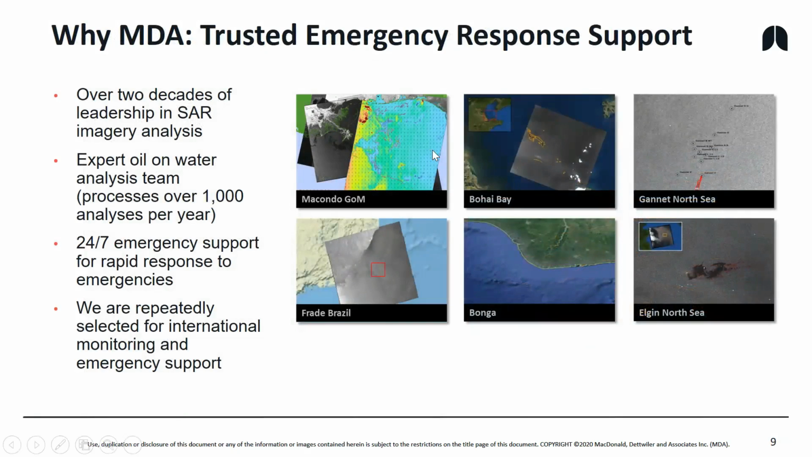We delivered many, many images to BP during the Deepwater Horizon incident. We can create these, I'll talk about this a little later, these wind maps directly from the RadarSat imagery. So we were trusted by BP during that whole spill incident.